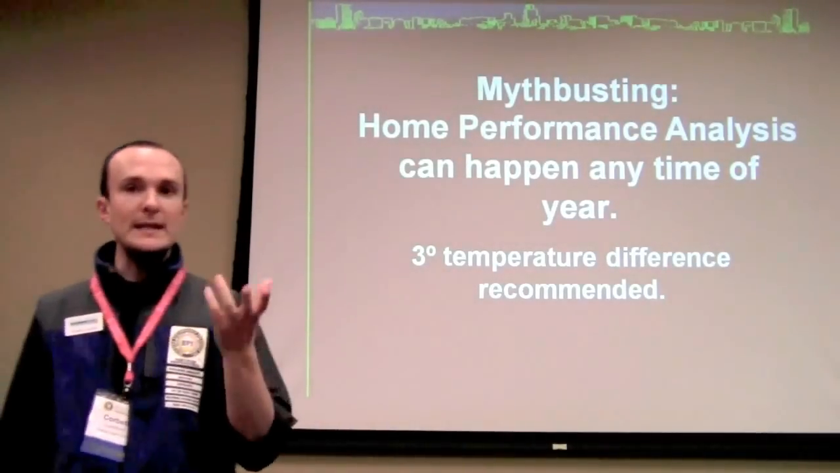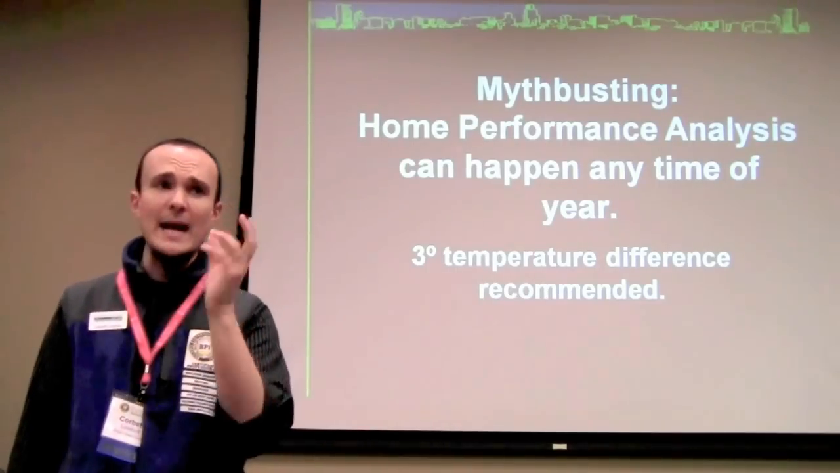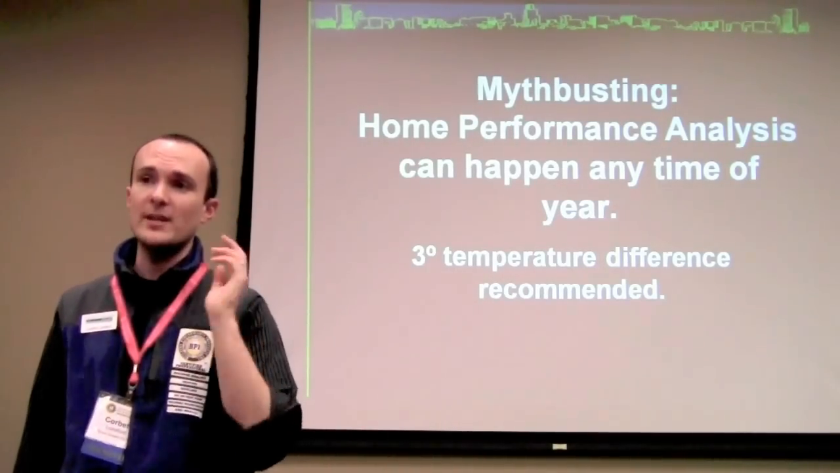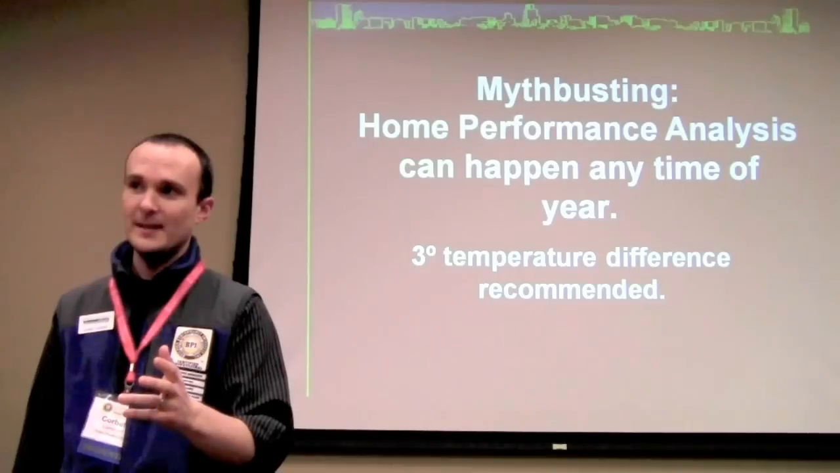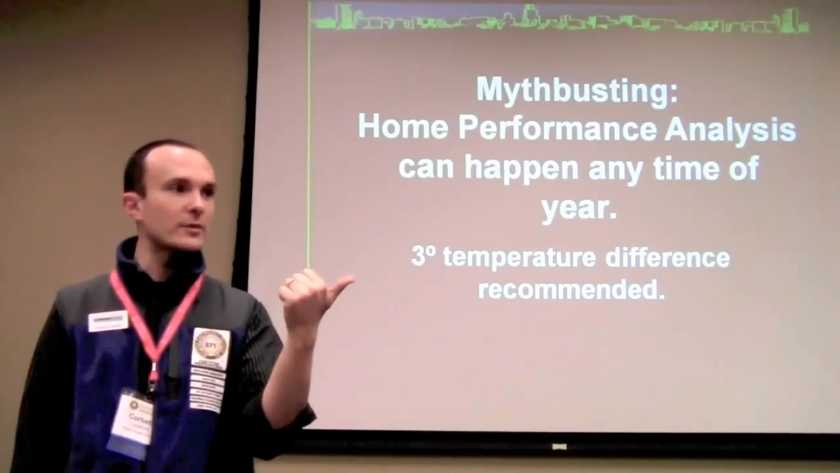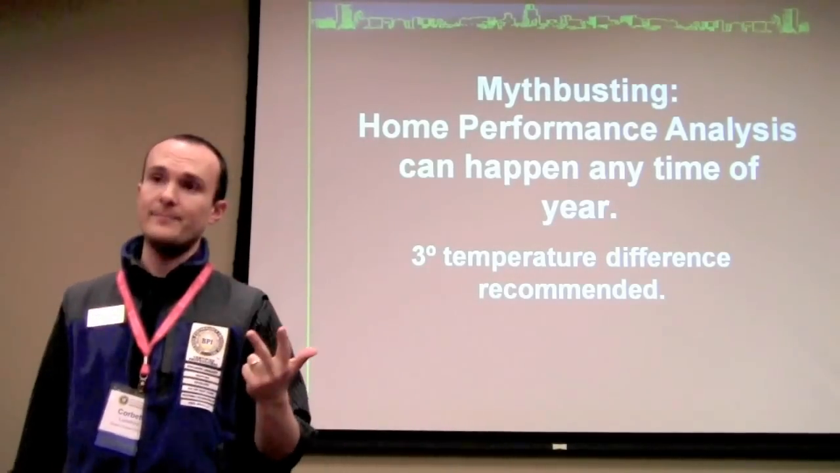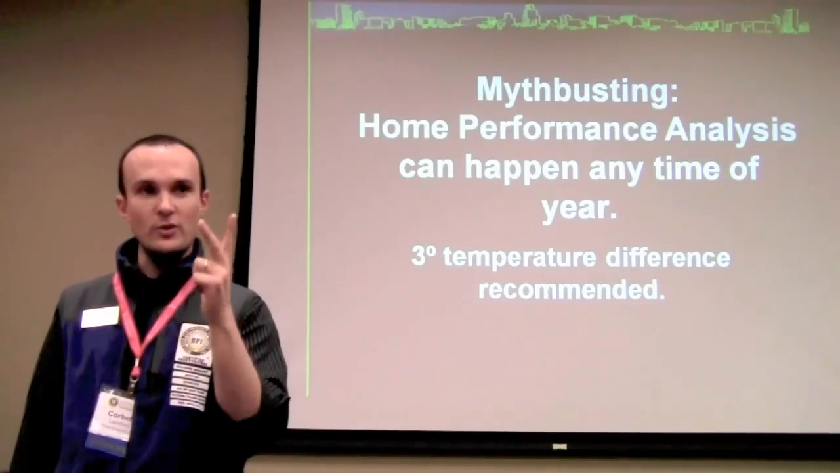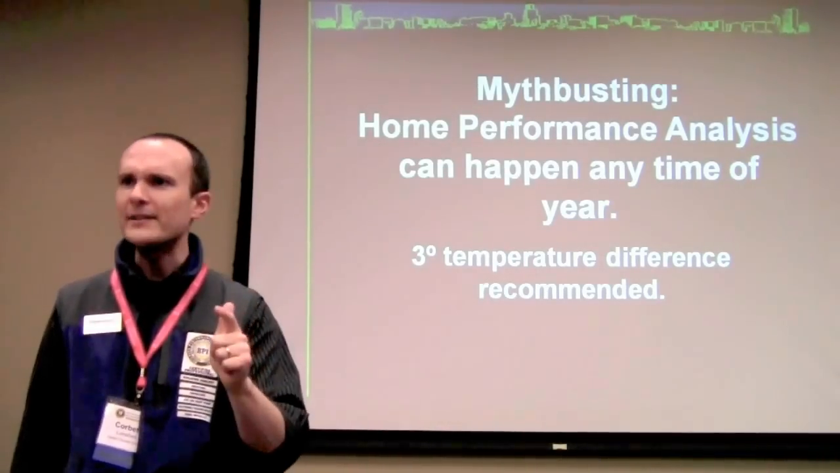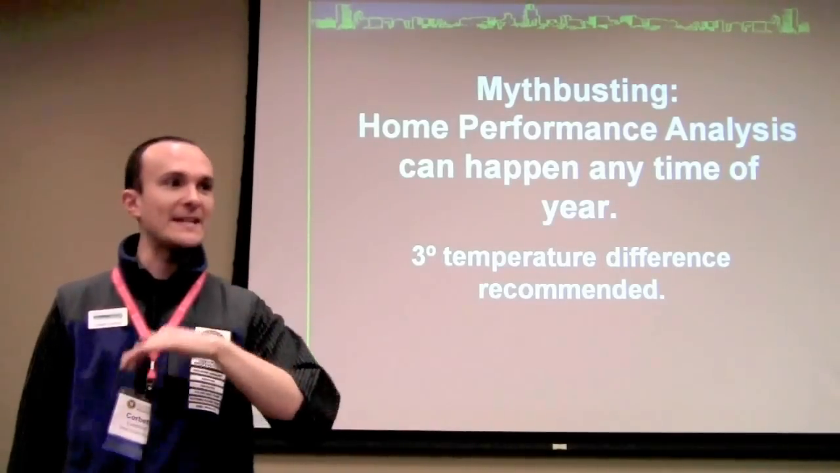Okay, so quickly, when you're going to do this whole home performance analysis, you could do it at any point of the year. It does not matter if it's 70 degrees outside and 70 degrees inside. So please don't let anyone tell you that you can't do a blower door test or an insulation inspection or an infrared scan on a 70-degree day. That's total BS, and I won't have it. So that is going to keep our industry seasonal, and that's not what we want.